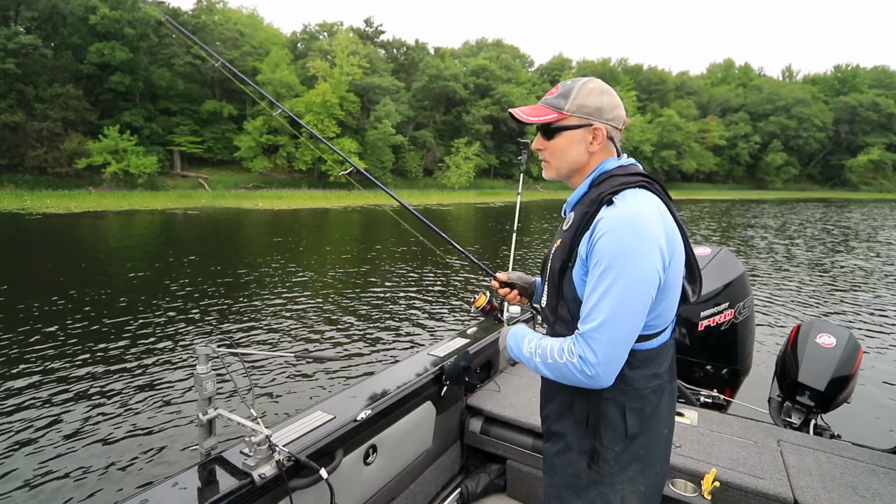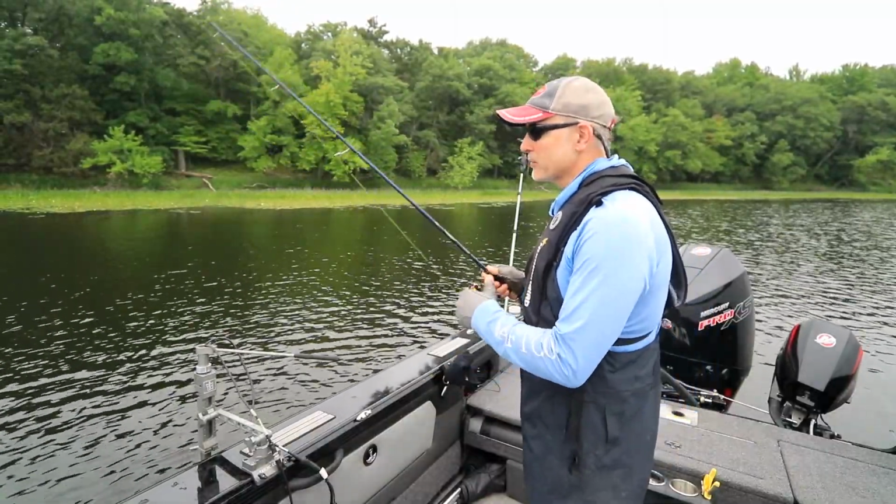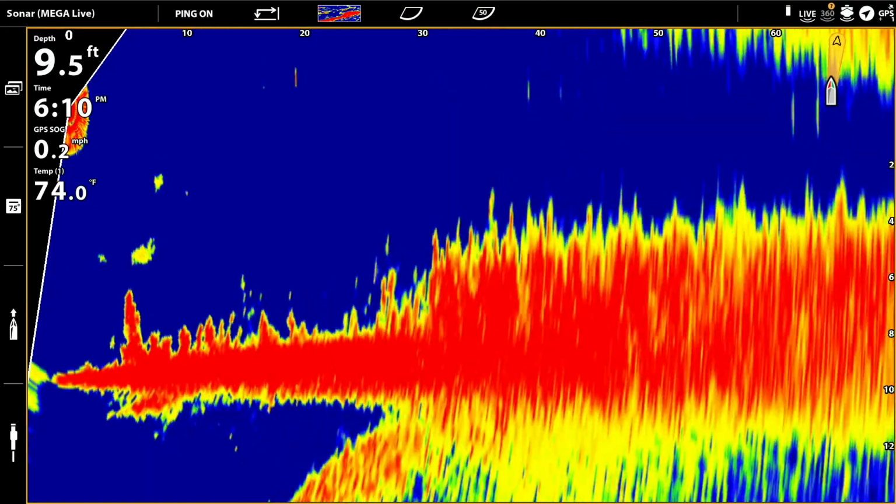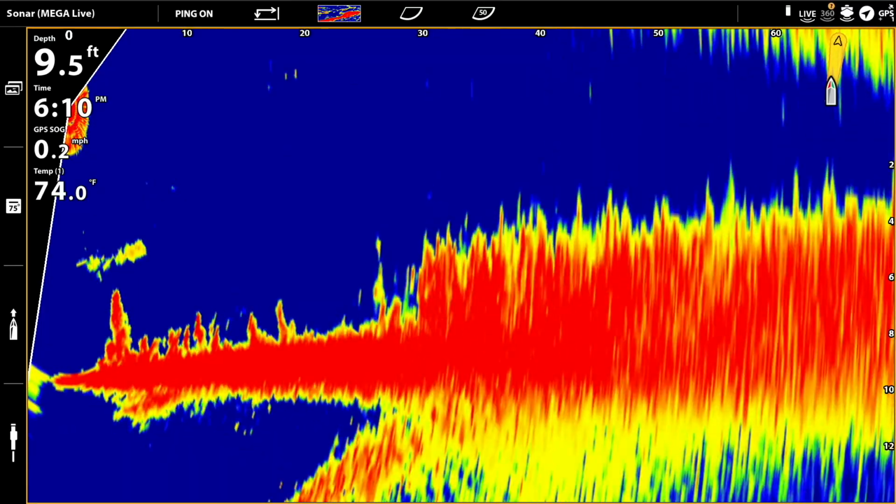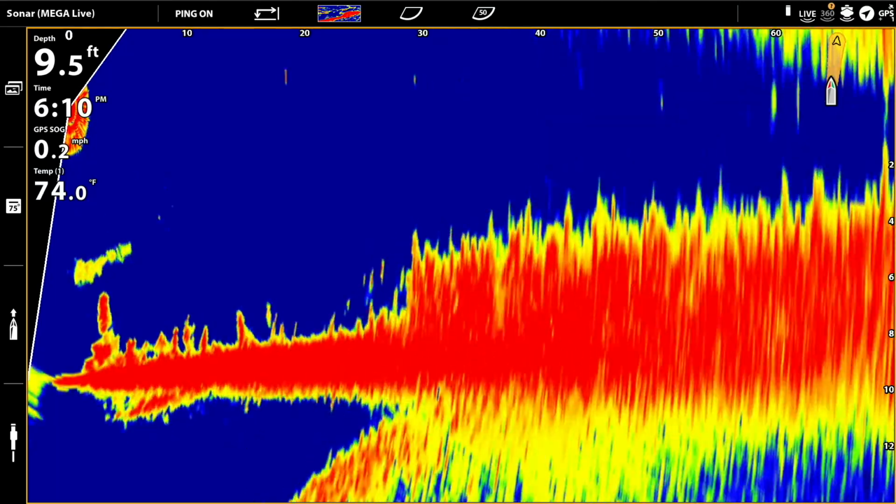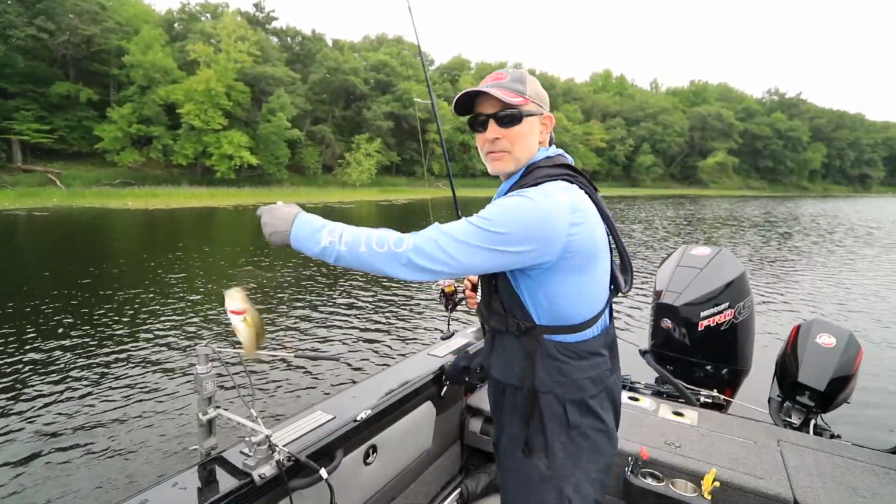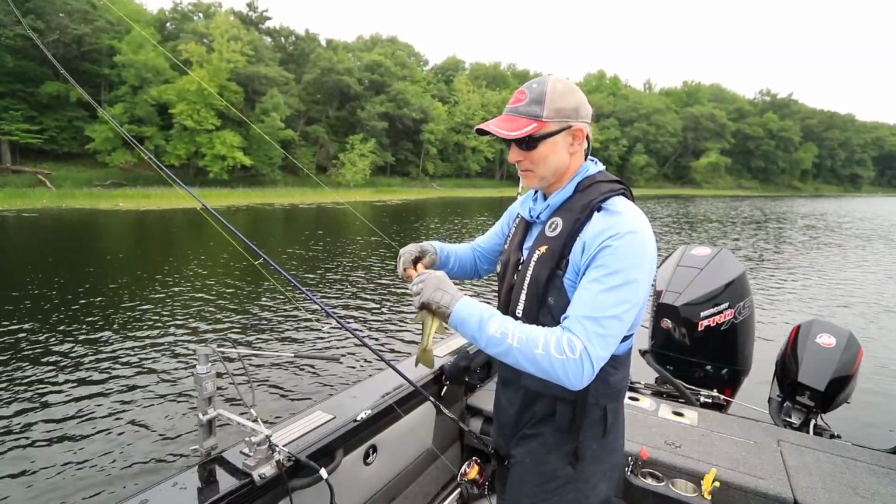From my perspective, one of the big advantages that MEGA Live offers for a presentation like this is it allows me to see all the detail of that weed bed as I'm working my bait back towards the boat, so I can see where all the little pockets and indentations are, and seeing where those little pockets are relative to my bait's real-time position lets me drop that lure right in the place and be able to catch more fish. Like this little peanut.